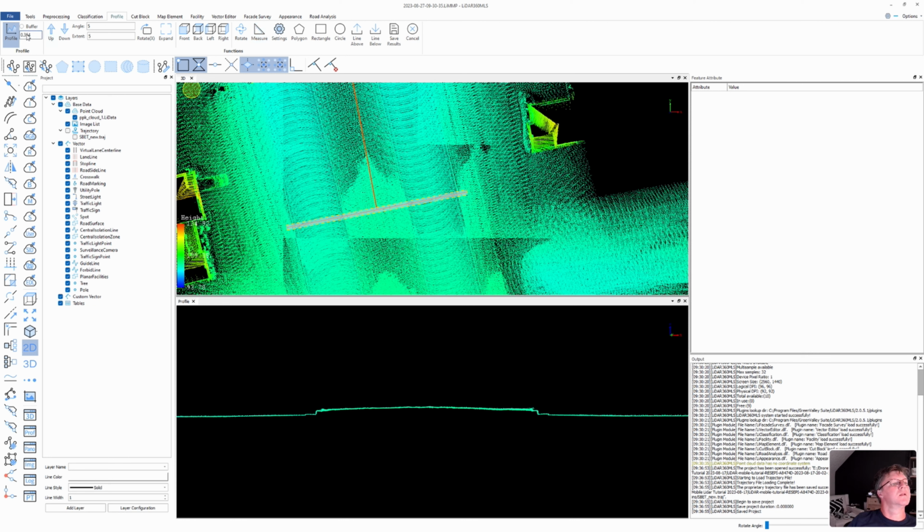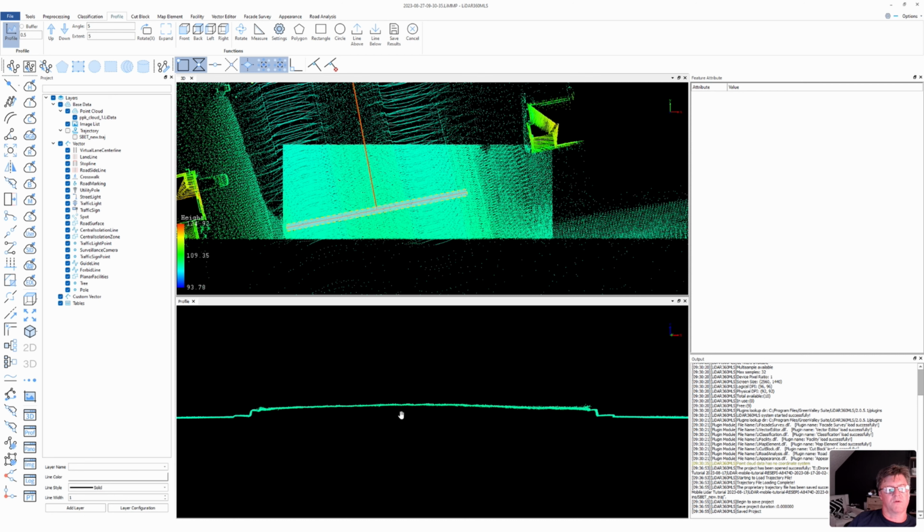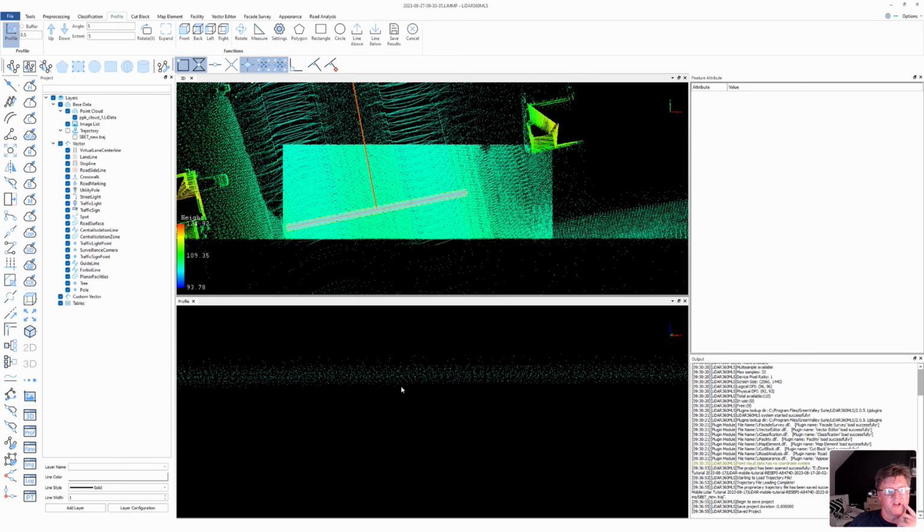Let's just do it at a half right there. So again, this is the median area right here in the middle, and then this is the roadway. Now look, it's going to be thicker because I took a much wider slice. But let's still go ahead and measure that right here.